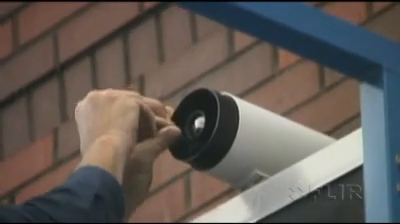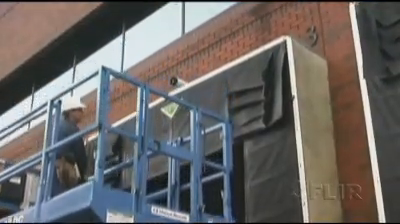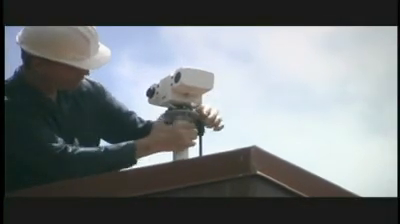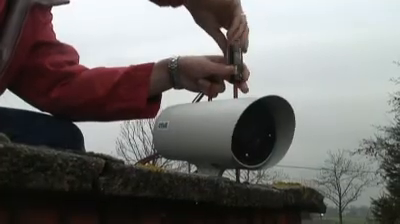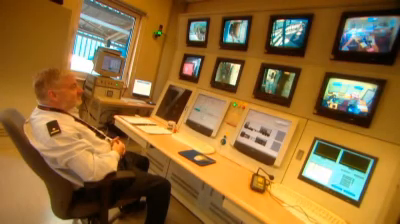All FLIR Systems thermal imaging cameras are easy to install and to use. They can be easily connected to common power and video interfaces found in existing and new security systems. They can be configured for standalone use as part of a TCP/IP network or in a hybrid configuration with local and network-based control. They provide early detection and visibility 24/7 all the year round. A software developer's kit is available for integrating FLIR Systems thermal imaging cameras into the network.